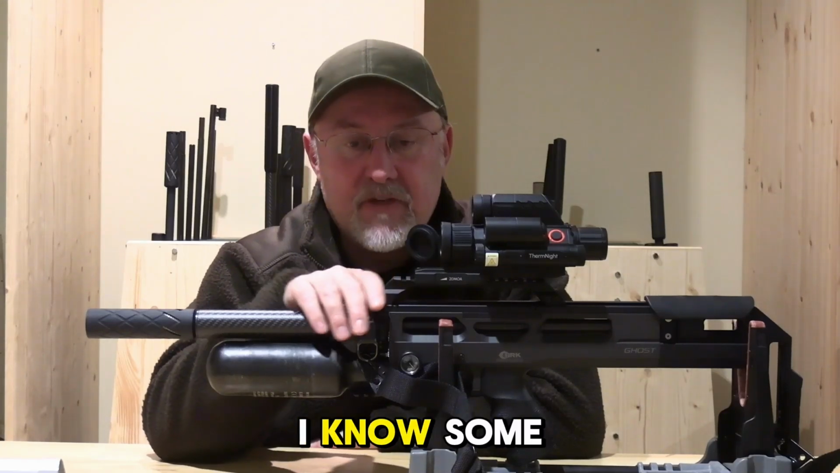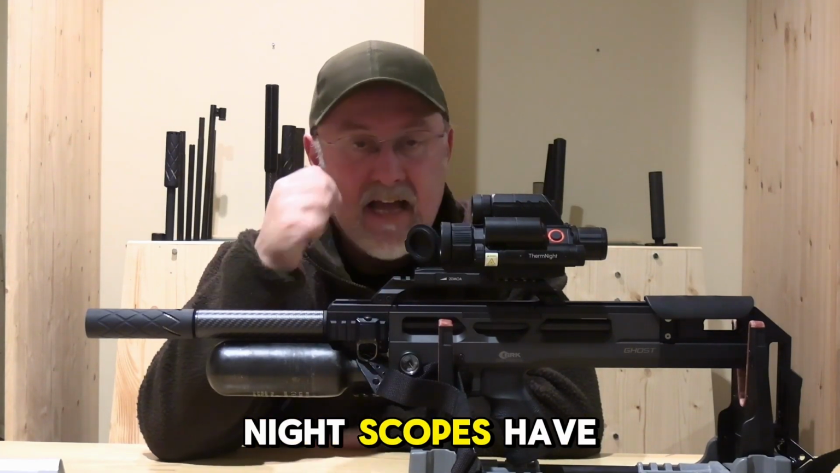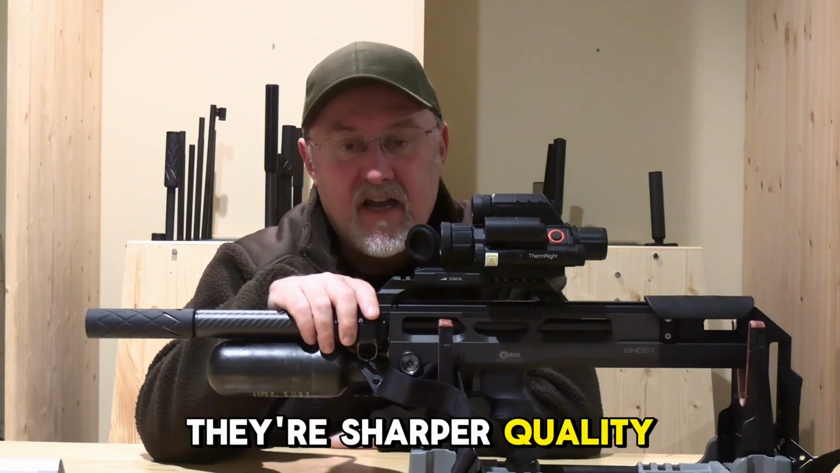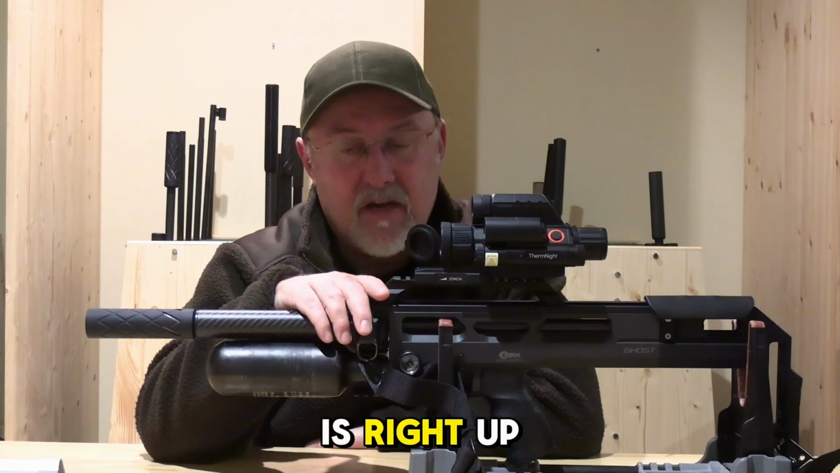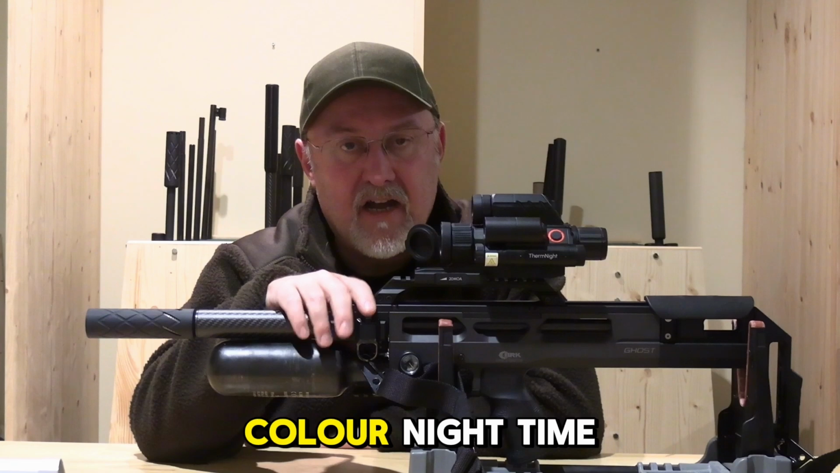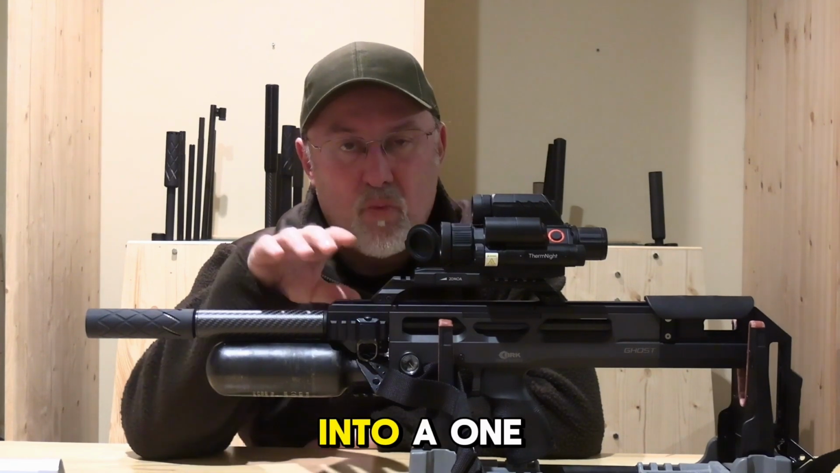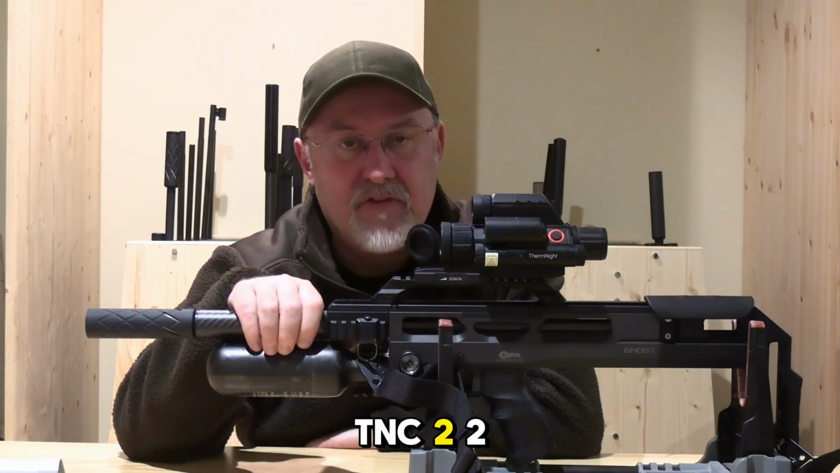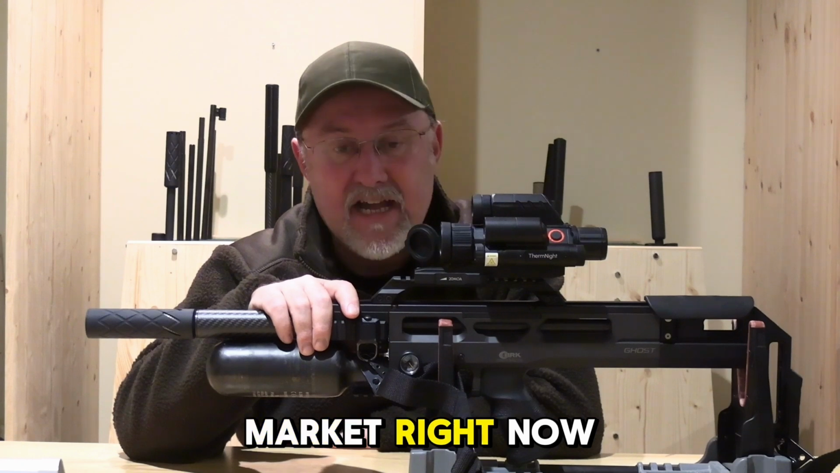So anyway, I know some of you will quite rightly say that some other digital day-night scopes have better performance, sharper quality image, but the image quality of the ThermNight is right up there, let me tell you, and the ability to combine daytime color, nighttime IR, and thermal into a one press optic at this price really makes the TNC225R, in my experience, the best on the market right now.